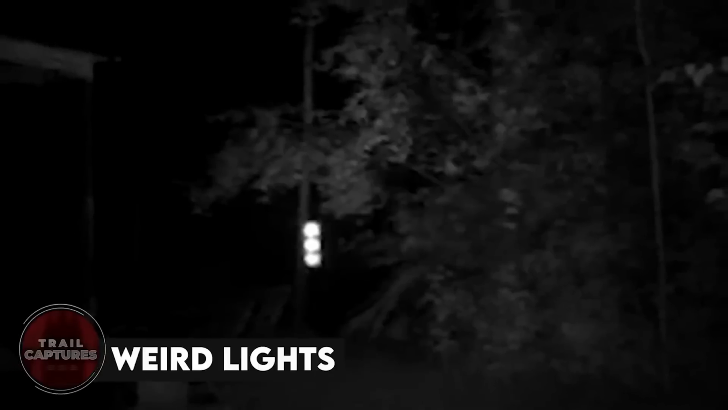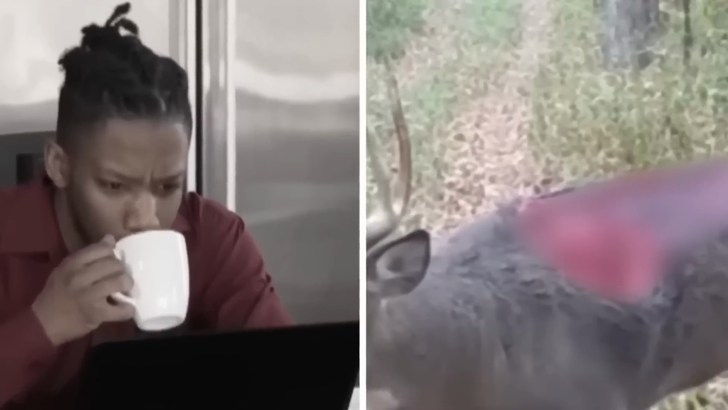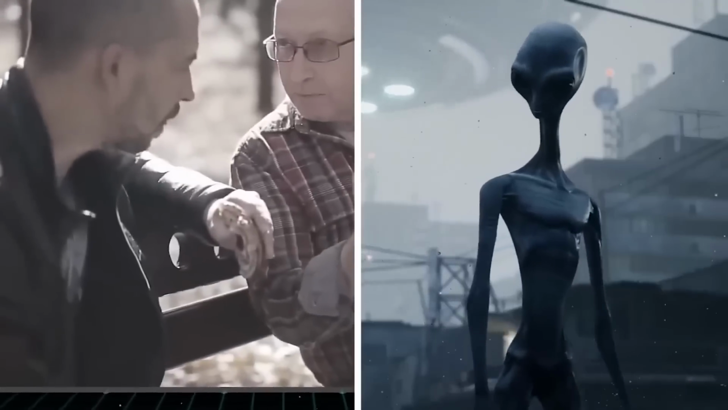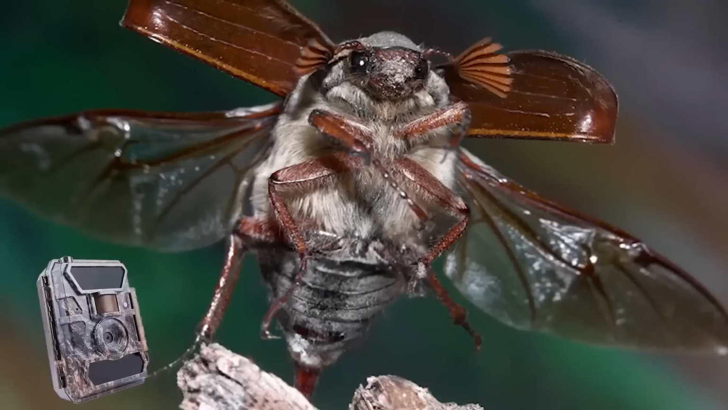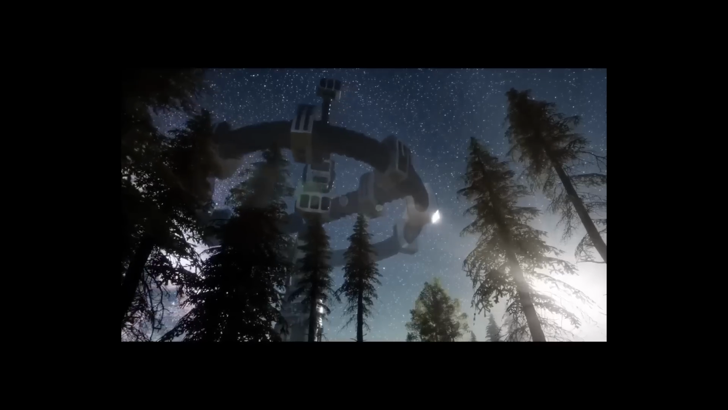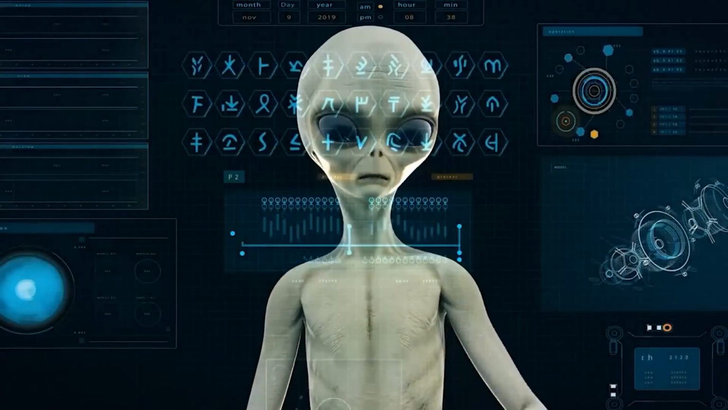Weird lights. It's really hard to figure out what those lights in the sky are. Some people think they might be aliens, but others think it's just a bug in front of the camera. Do you think this means aliens are visiting us, or maybe they're here but we don't even know it?